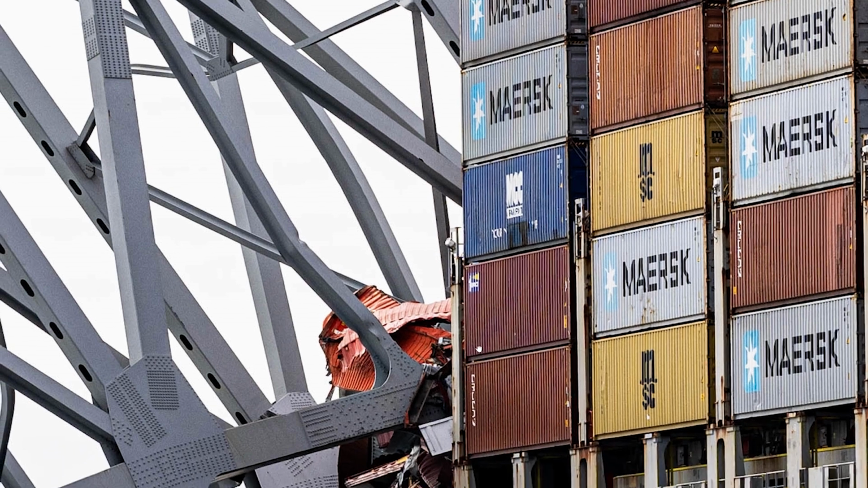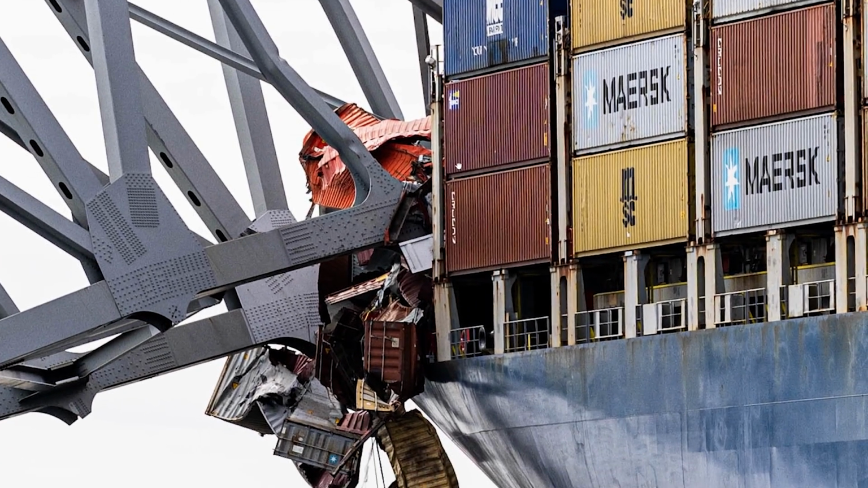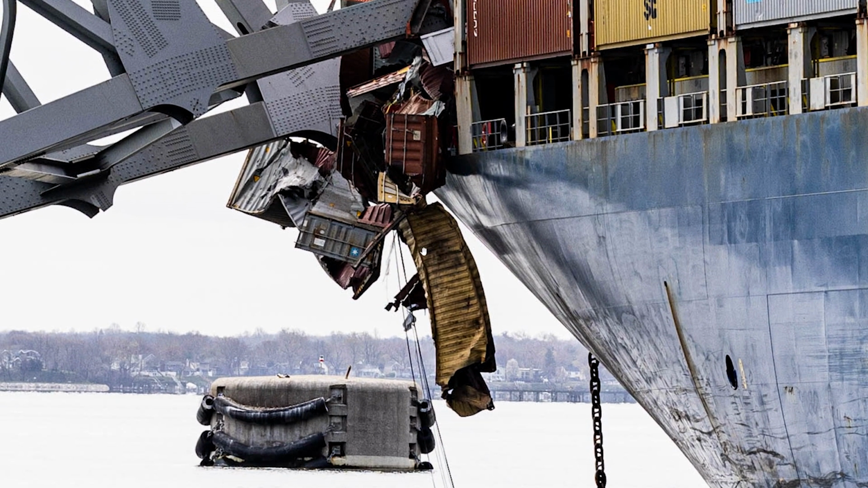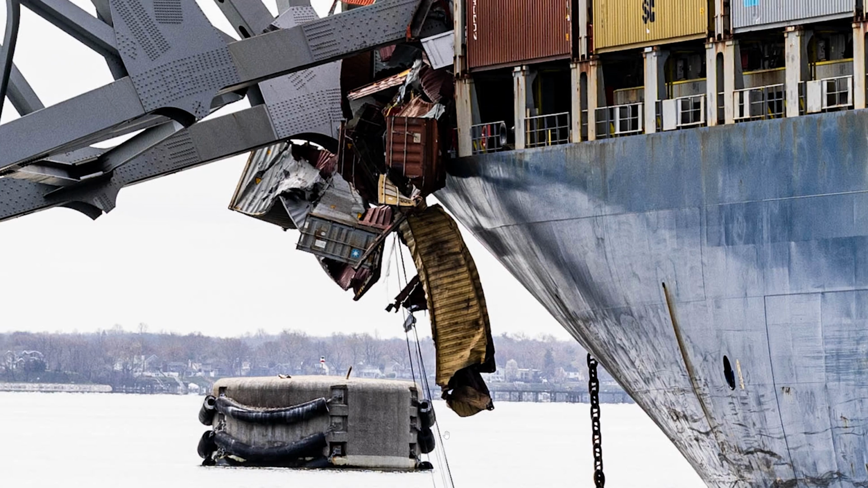So I wanted to take a look at that water line there, but look at this. Look at how badly these containers got crushed here, especially this yellow one. Dumped its entire contents into the river there. Who knows, maybe that was somebody's Apple Watch that they were expecting down in Sri Lanka. Here's your concrete dolphin in the background.